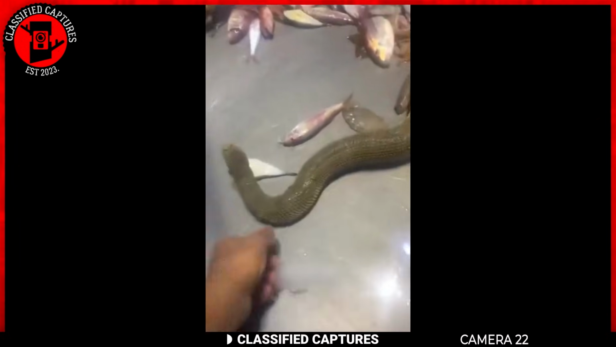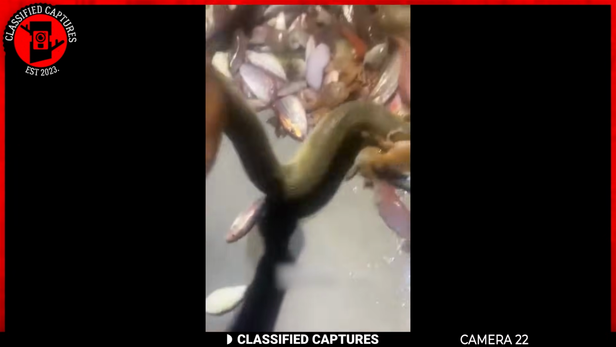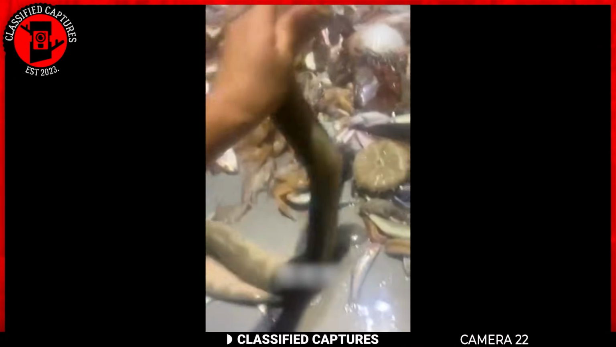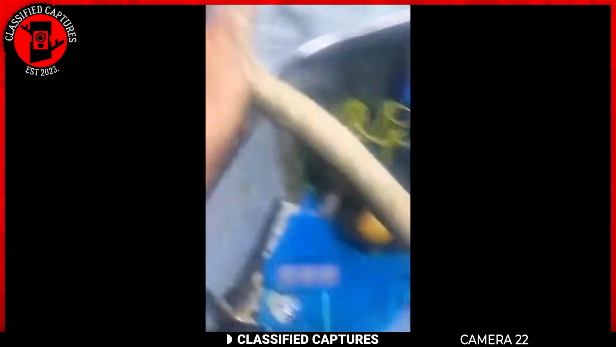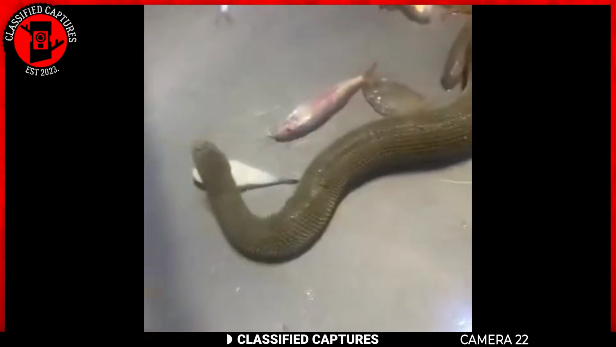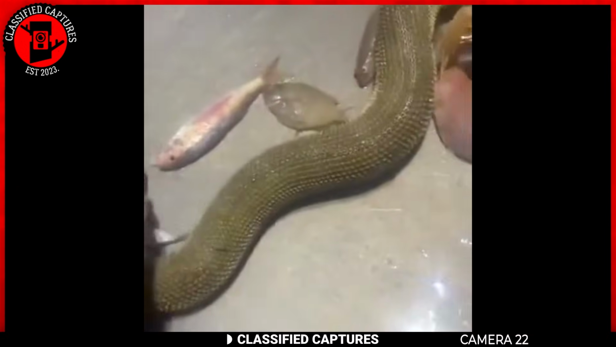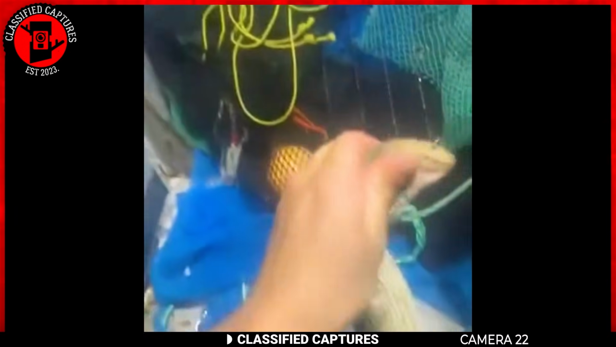Viewers quickly identified the snake as a sea snake, one of the most venomous snakes in the world. The man had handled it as if it were just a harmless worm and casually tossed it into the ocean. He narrowly escaped a potential deadly encounter, as the snake could have bitten him. Fortunately, the sea snake was not aggressive at that moment, sparing him a dangerous fate. Next time when you're in the ocean, watch out for these guys.